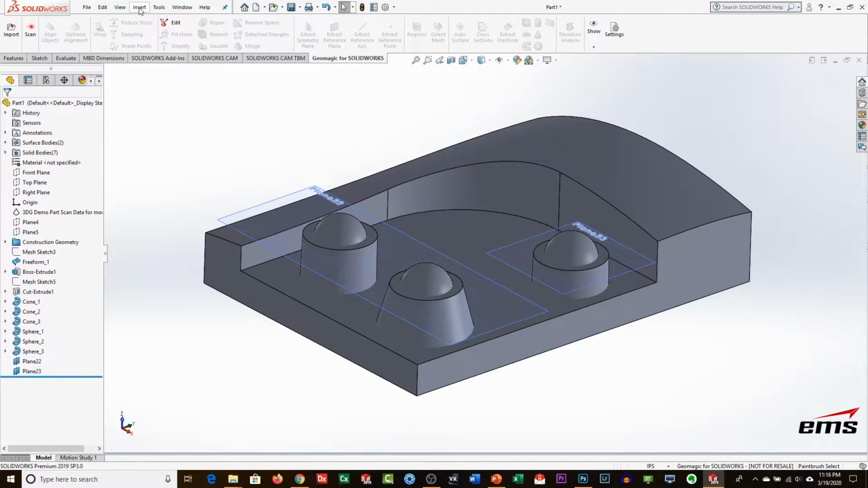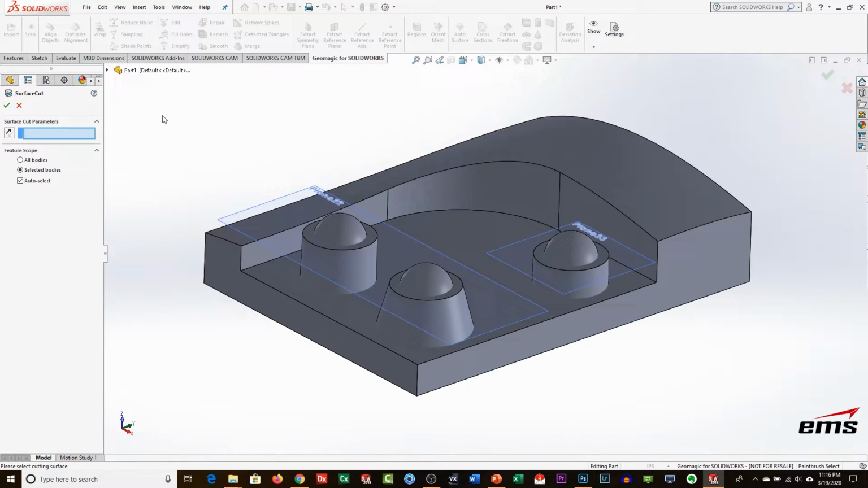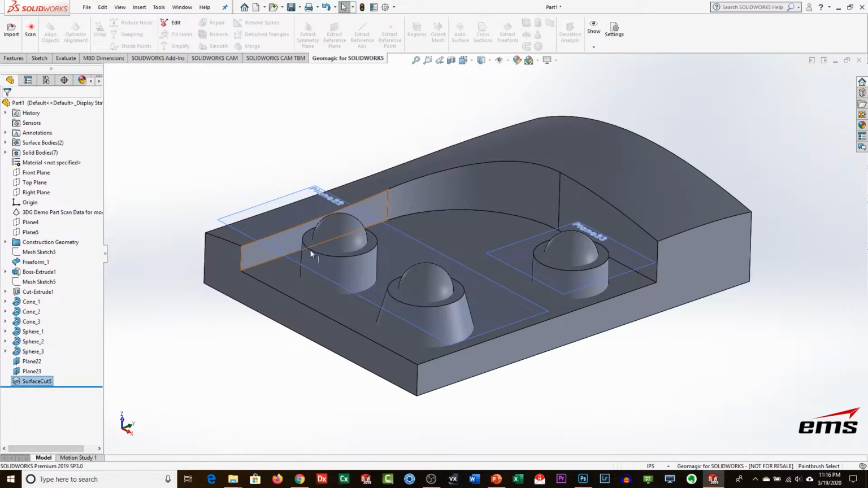What we're going to want to do is come under here and say Insert Cut with Surface. We're going to pick the surface here, and we're going to select this body and flip the normal. That's going to cut it off at that plane.